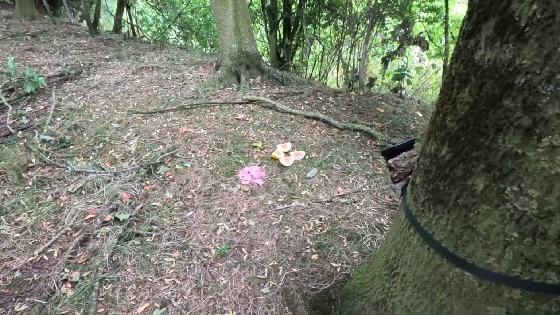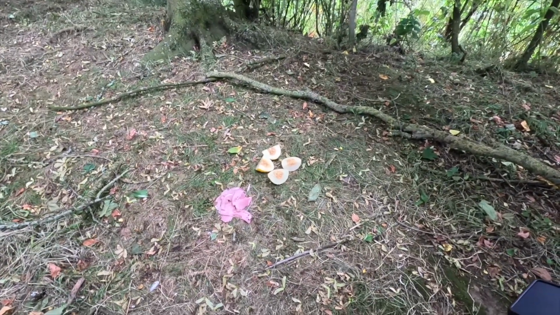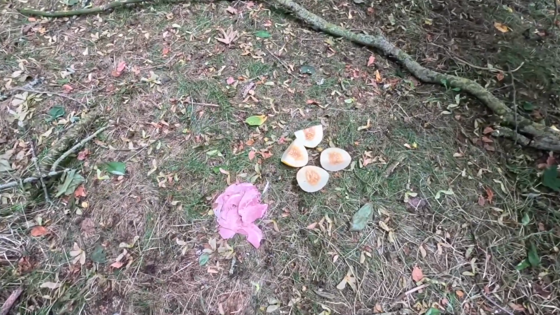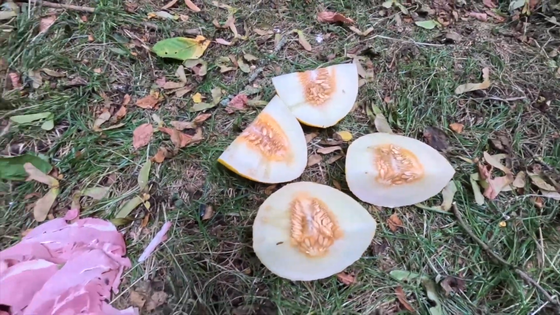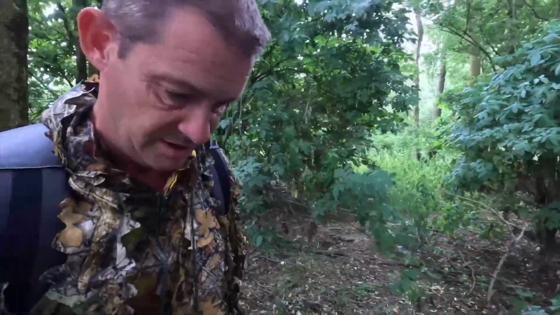I've just been setting my other trail cams out. Thought I'd just quickly return to this one just to see if there's any movement since we put it there. I just saw quite a lot of quite big blue bottles and small flies. They've all flown off now, but they're very attracted to it. Yeah, we'll leave that be. Come back in a few days. Not you, me.